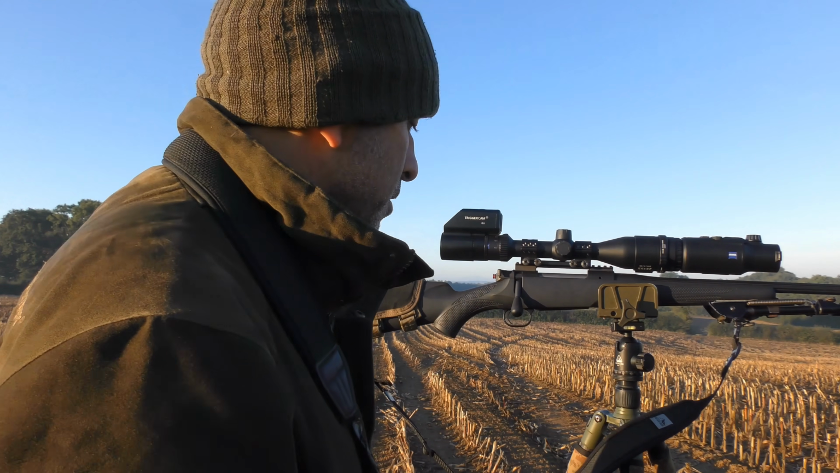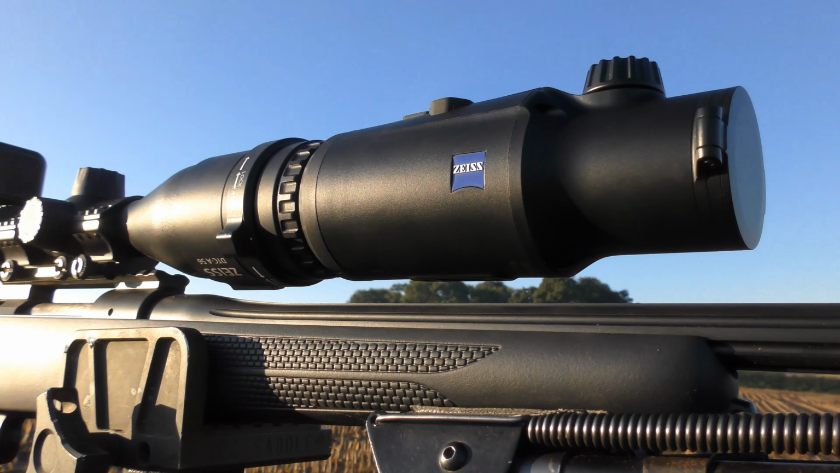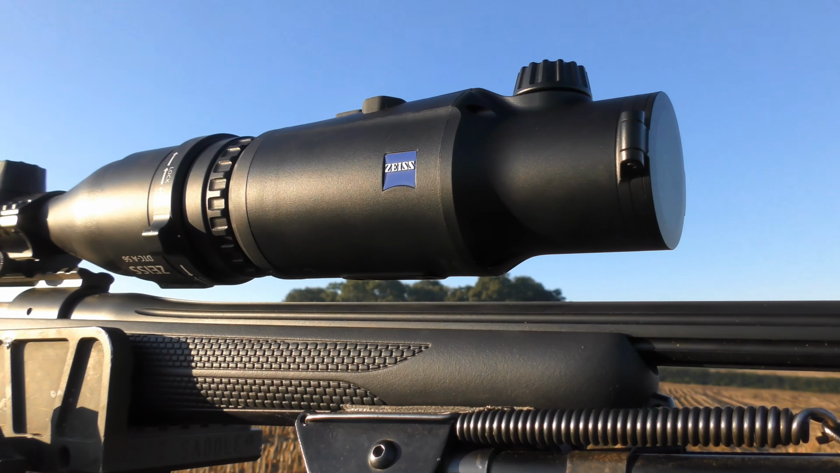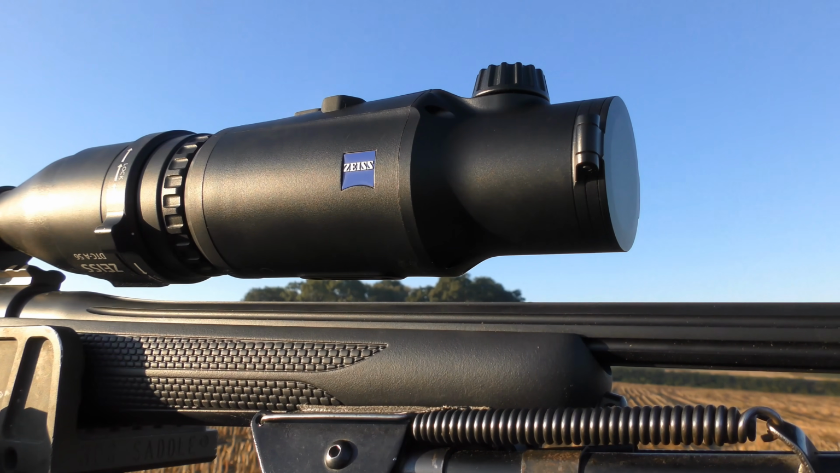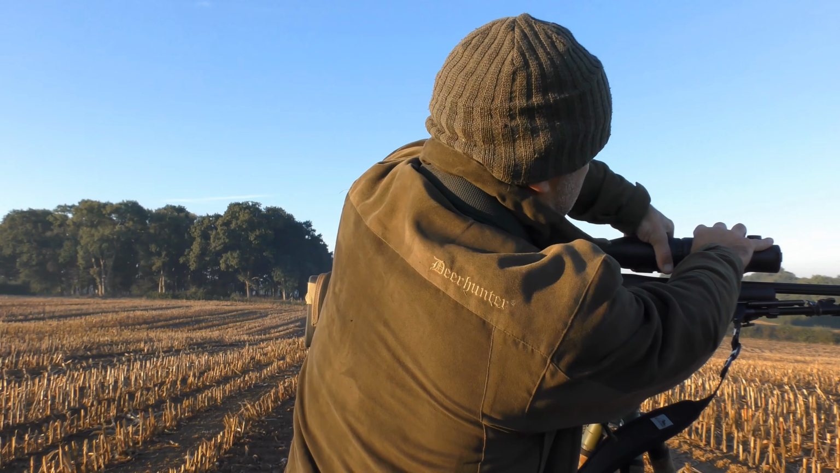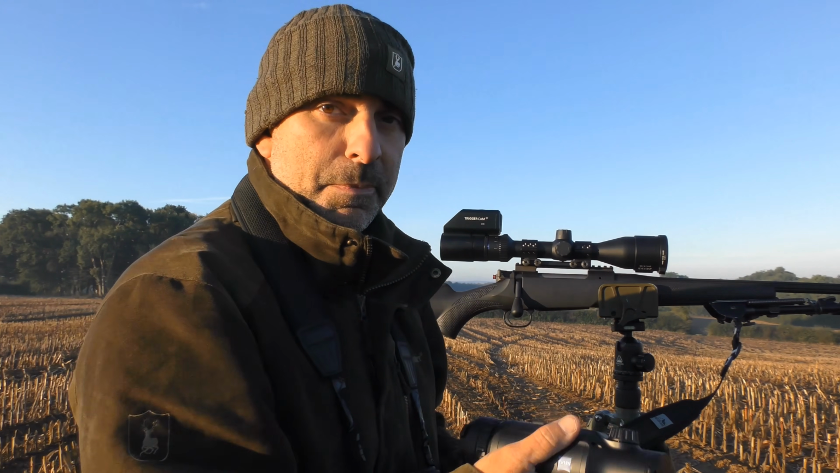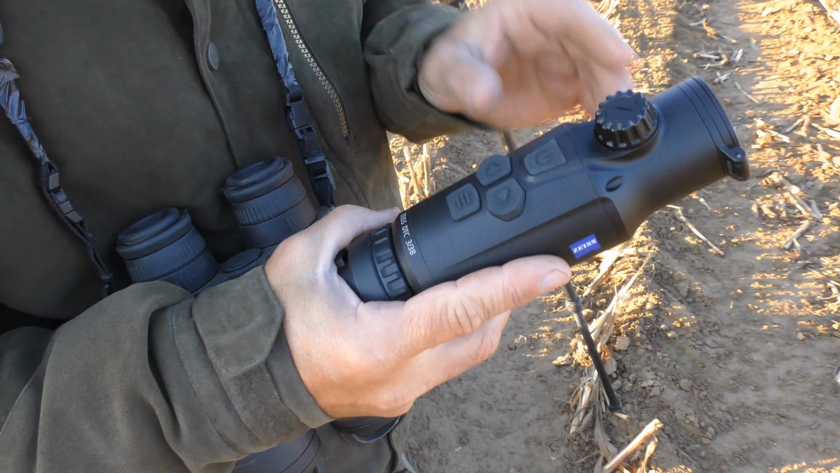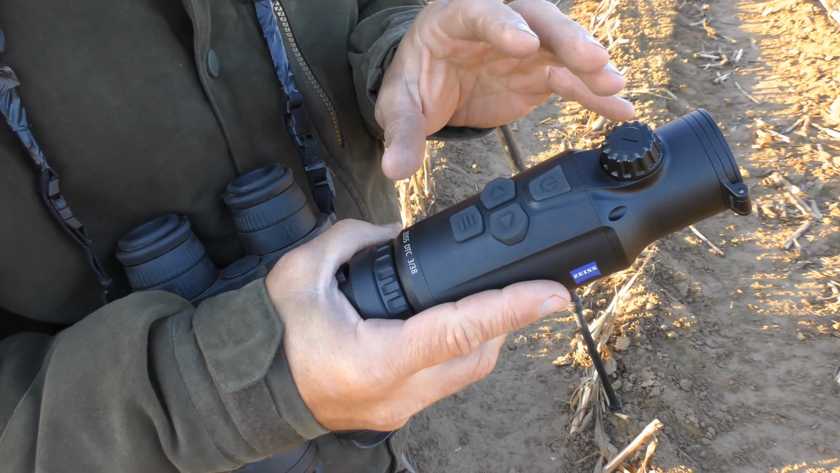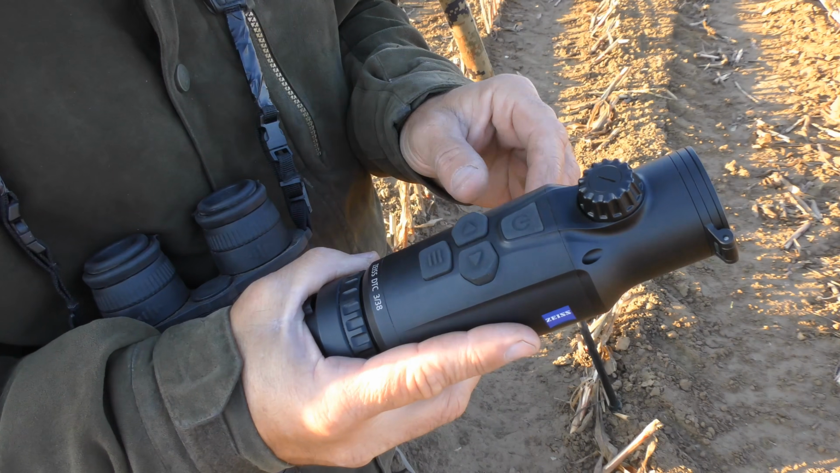But this was the gear that I was using last night. You can see I put the Zeiss DTC 338 back on the front there. That is the thermal add-on we were using last night. So you unlock that, turn, there we go, and that comes off as easy as that and goes back on the same way. There's only 4 buttons on this because a lot of this is controlled through the app. Once you've set it up, there's not really much you need to do with it.